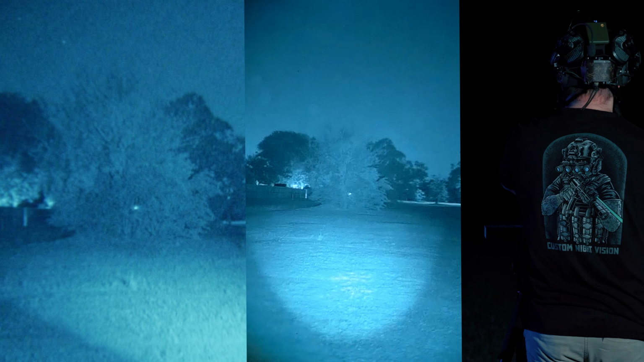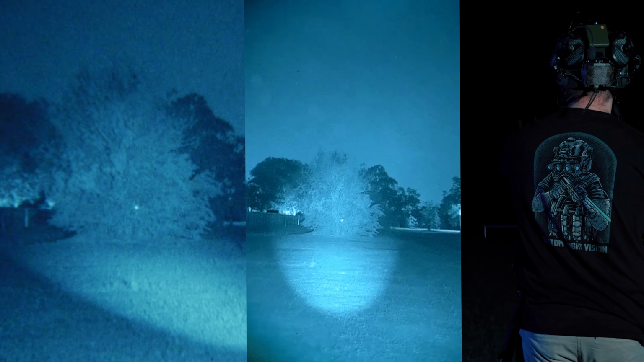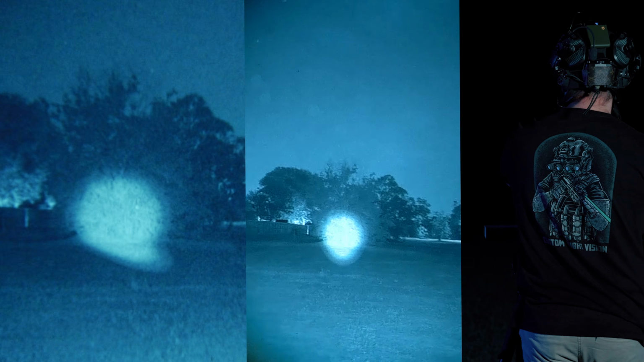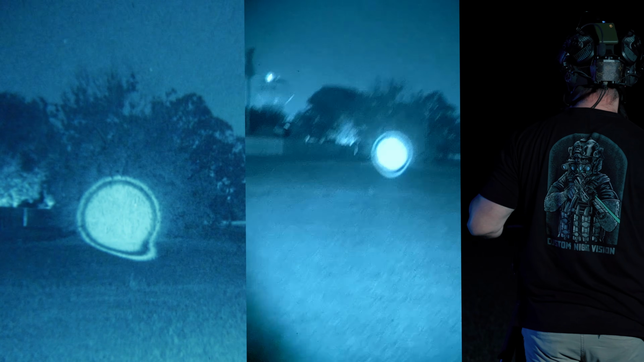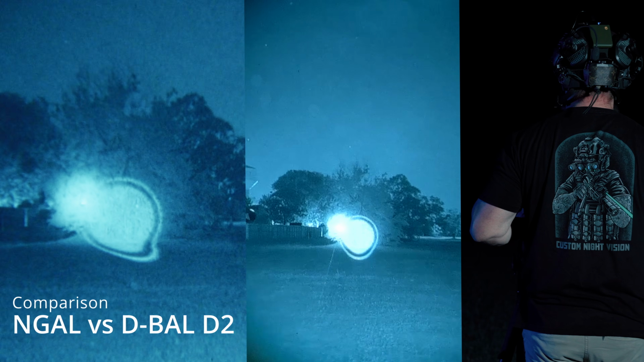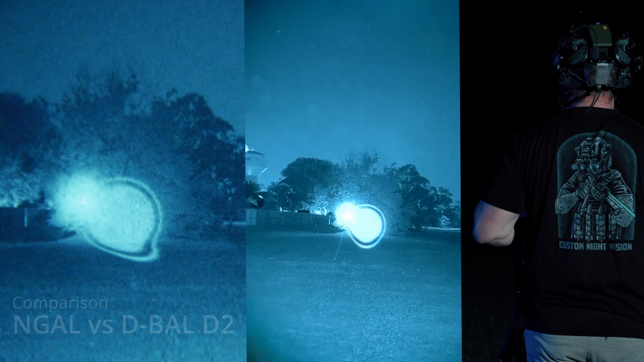I mean, the aiming laser is not as bright, but we're at probably 50, 60 yards here, maybe a little further, maybe 70. And it's still very easy to pick up. For comparison, I'll go ahead and turn this NGAL on. And you can see the laser, the aiming laser is much brighter.